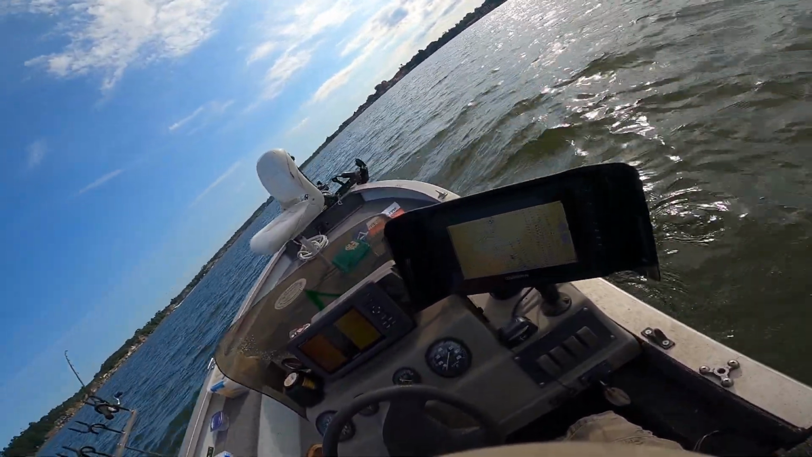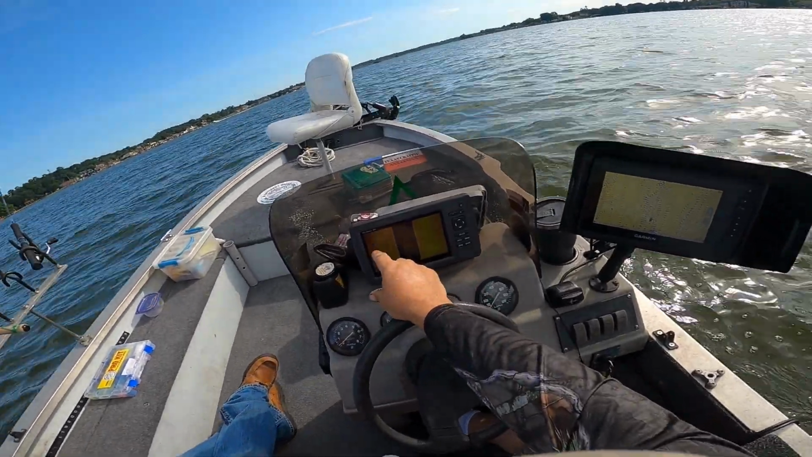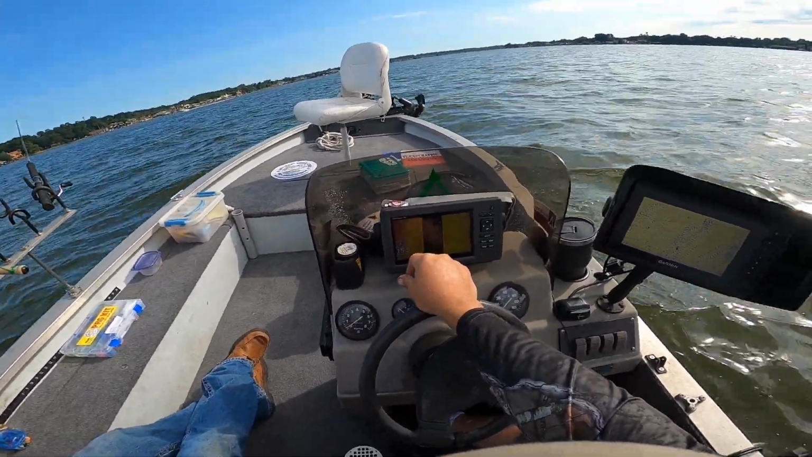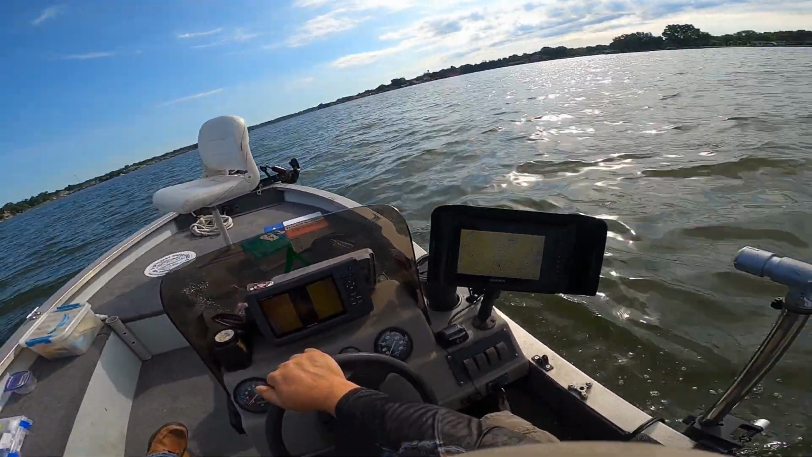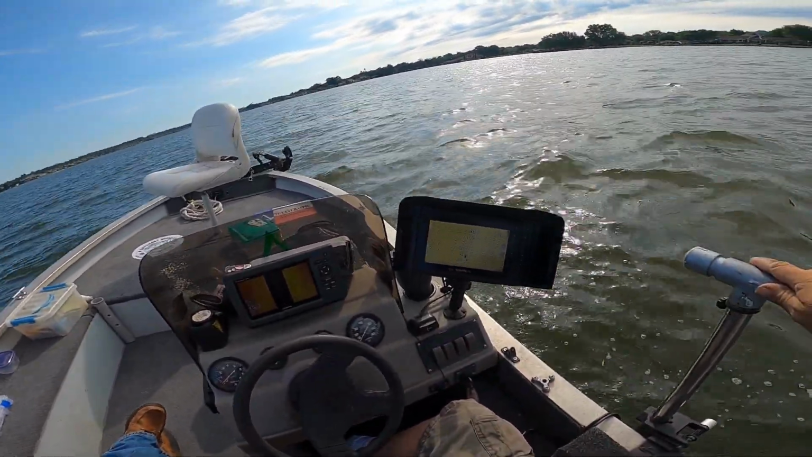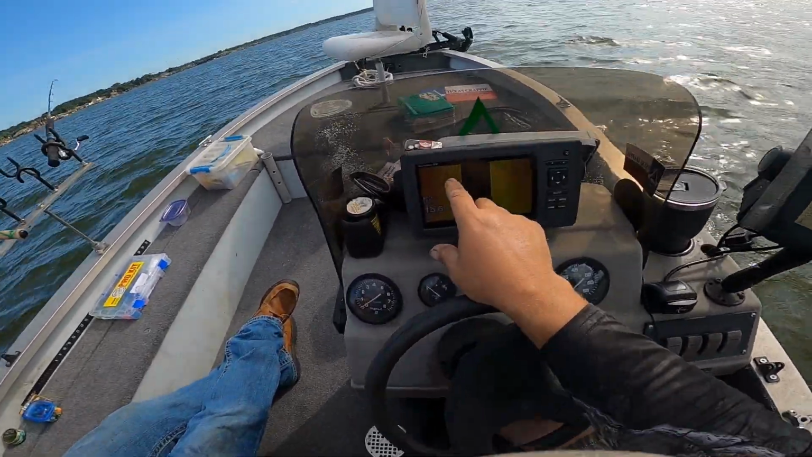And as you're heading to that spot, keep the watch on your side imaging. You'll see that there's a little log over there to your left. Got some more structure right there. That's how you find new spots, folks. Got another little log sitting right there.